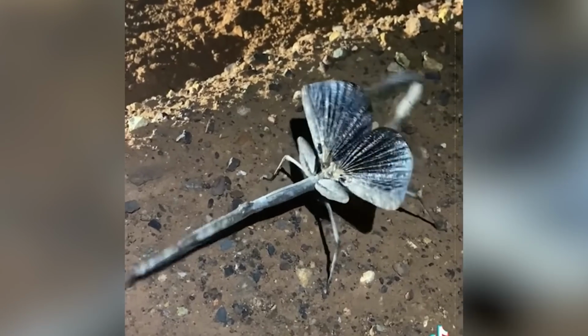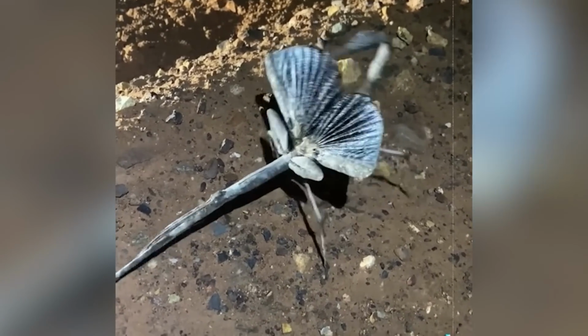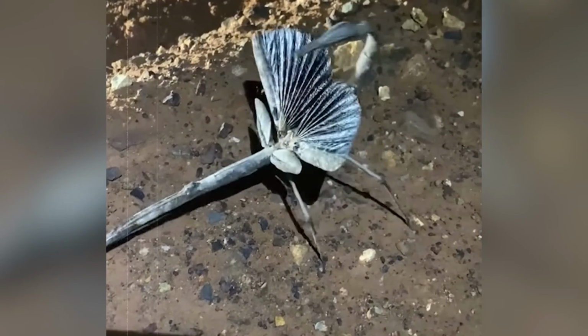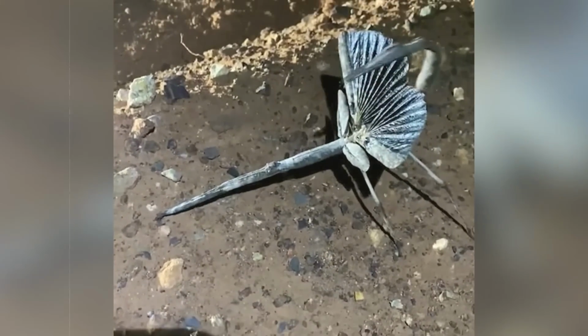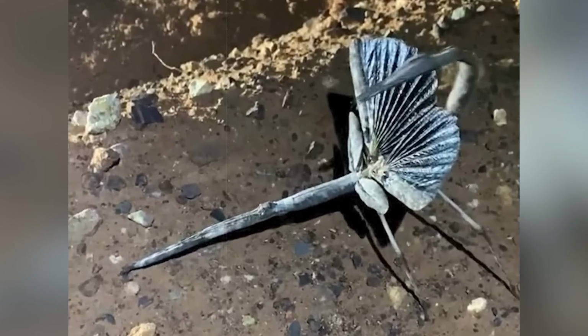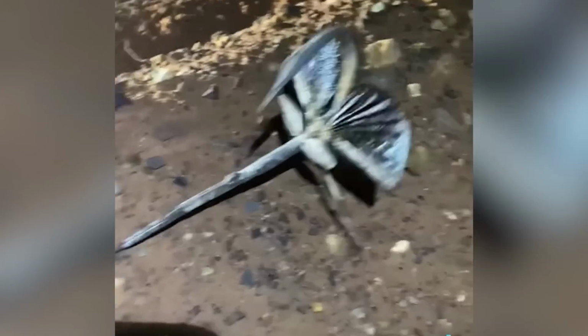This video was uploaded on TikTok with a guy claiming he saw this weird thing when he was out with friends late at night. He had no idea what the insect was, so he uploaded it in order to see what others had to say. It looked like a praying mantis trying its best to mimic a scorpion. The video sent a wave of shock and weirdness on everyone who saw it.